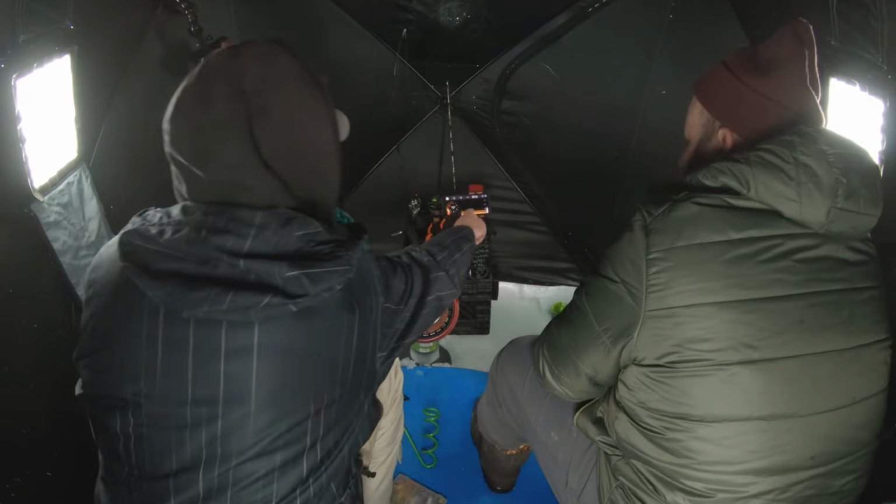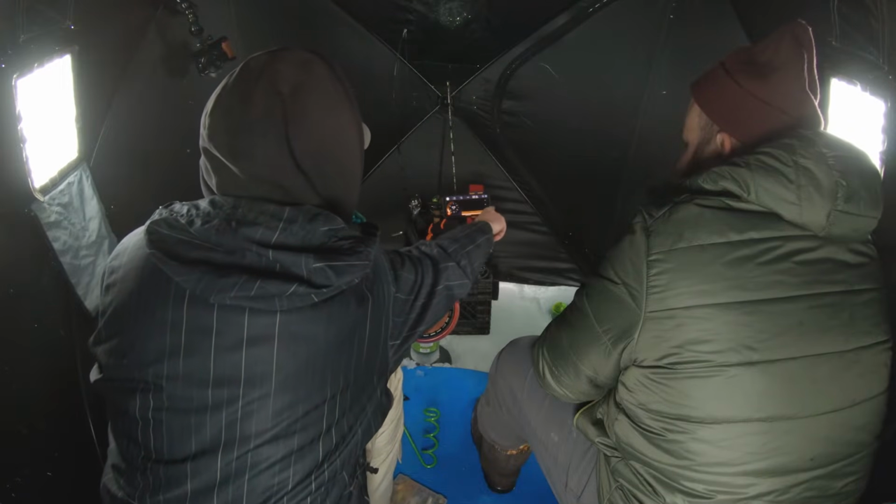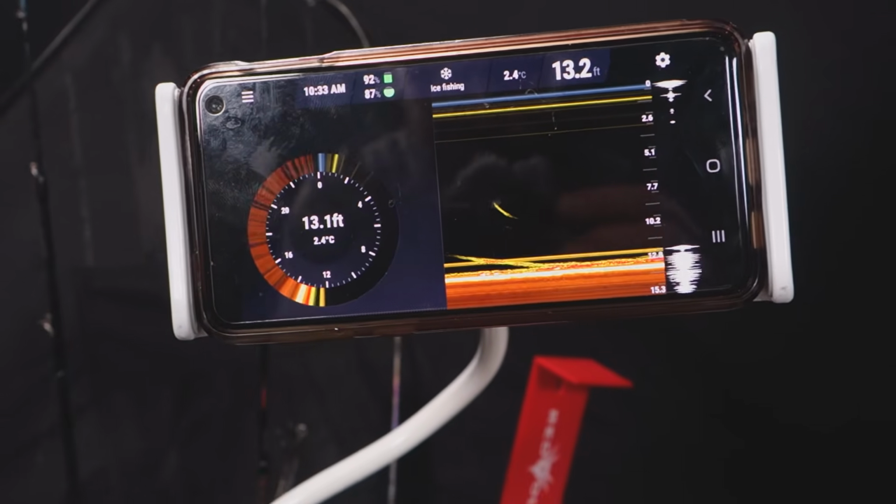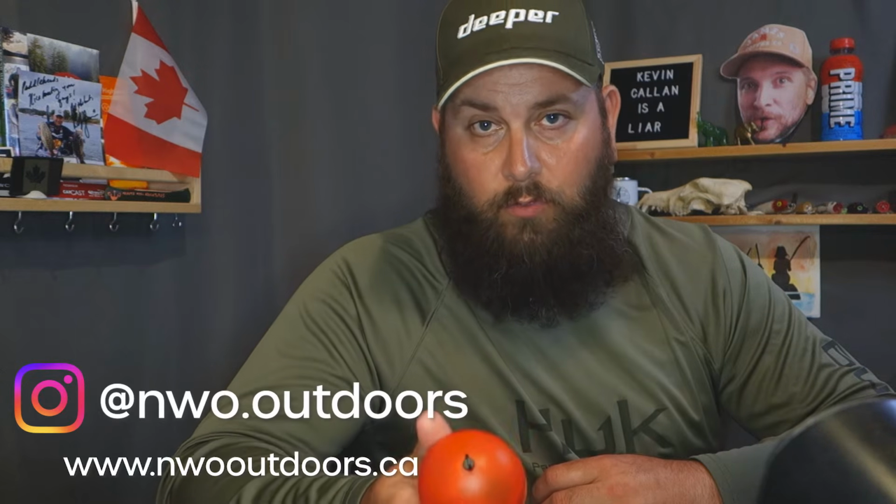I think ice fishing with the Deeper is probably what surprised me the most. Even though these devices are small and they have small batteries, my old device, which was the Deeper Chirp Plus, got about 6 hours of continuous use in freezing cold temperatures. Now, I actually haven't had a chance to use the Deeper Chirp 2 on the ice myself, but I do have a buddy. His name is Brody, and you can find him at NWO Outdoors. He got to use one of these this past winter on the ice and had really good things to say about it.